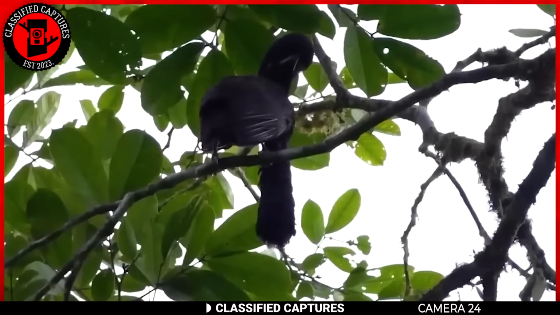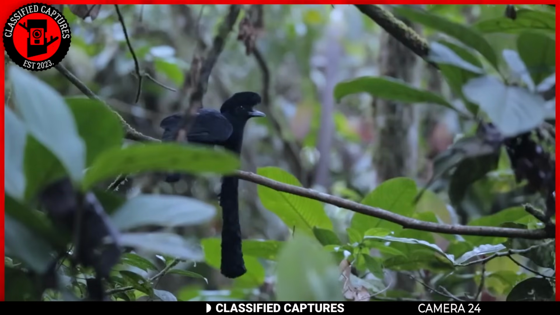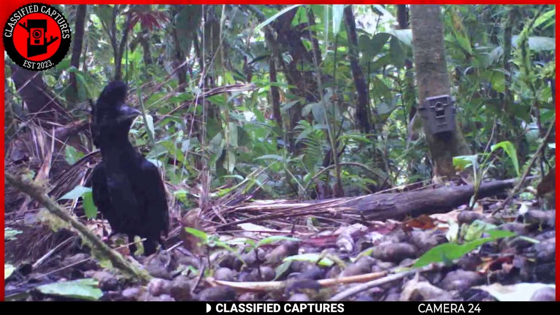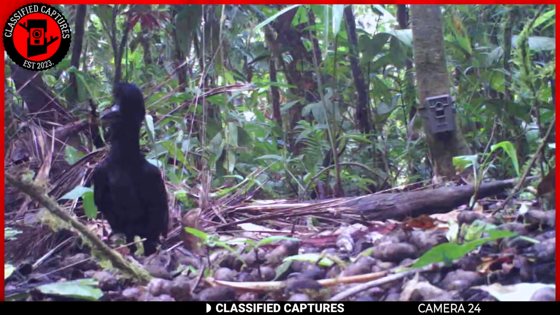When it comes to their diet, these birds are fruit lovers, but they'll also munch on insects. They play a crucial role in their ecosystem, helping to spread seeds and maintain the balance of nature.